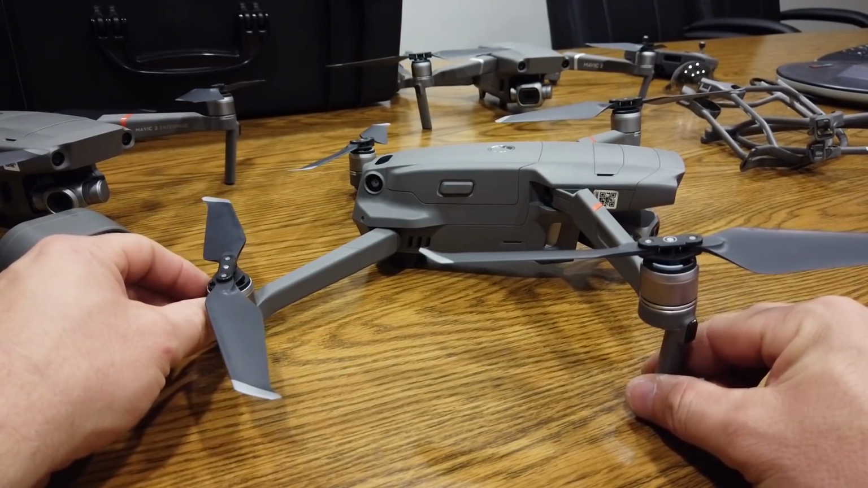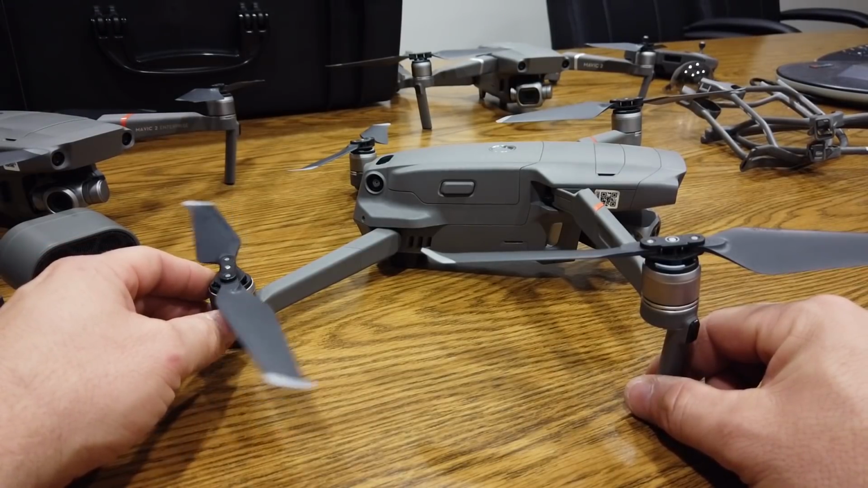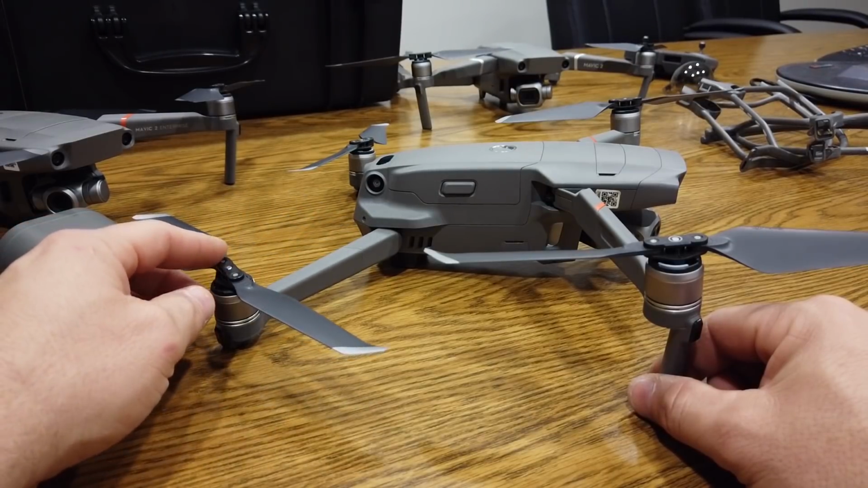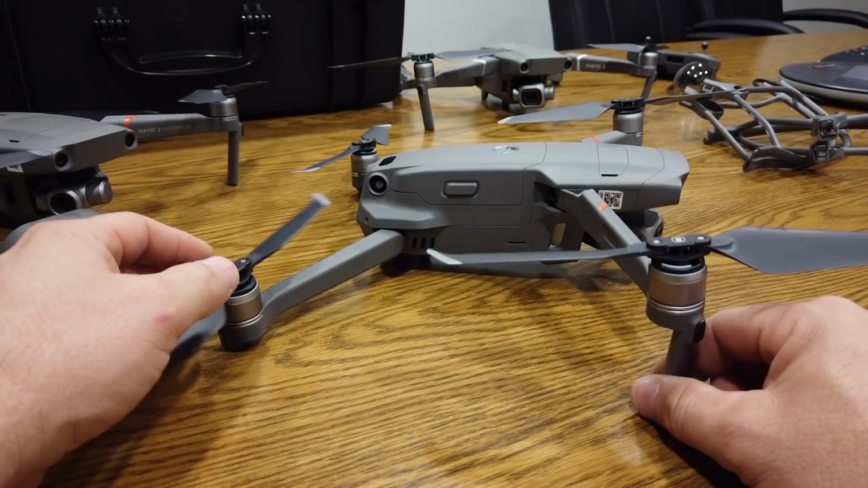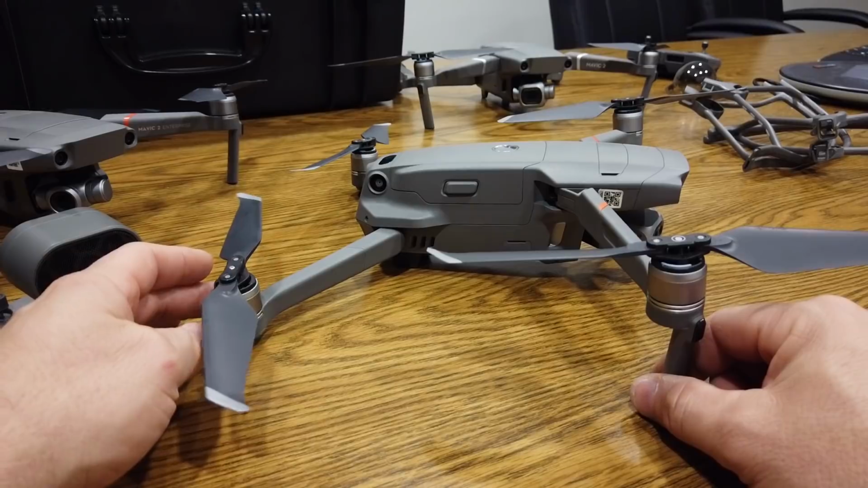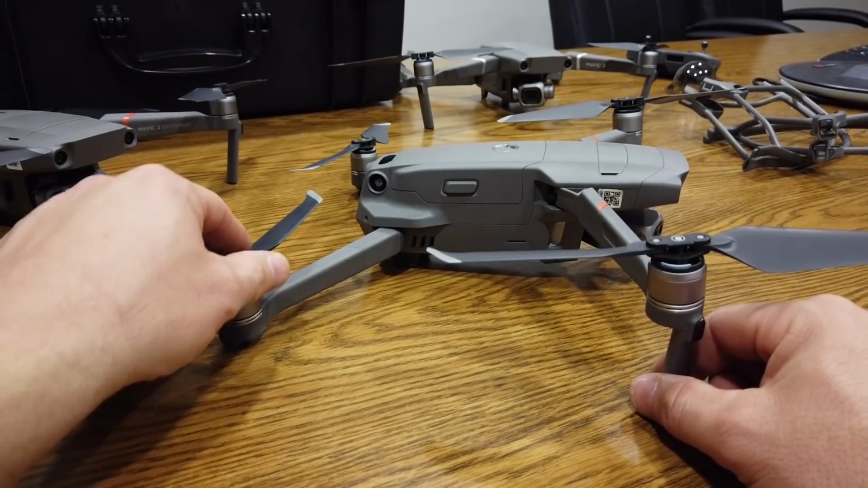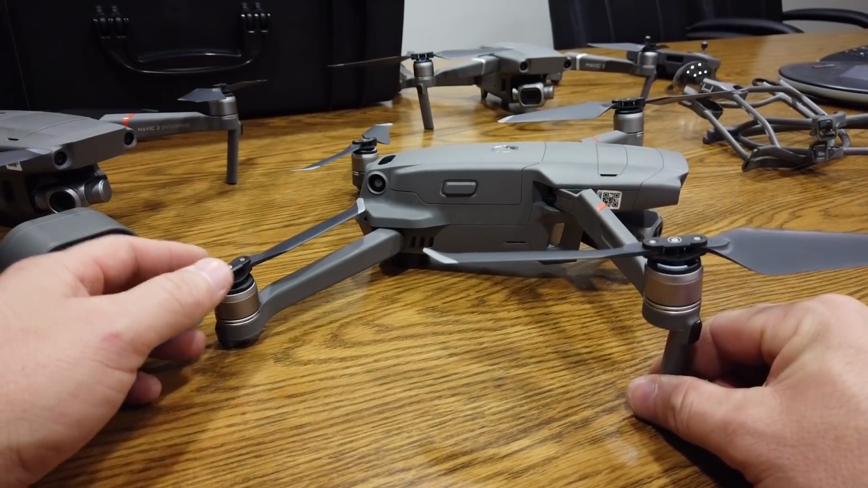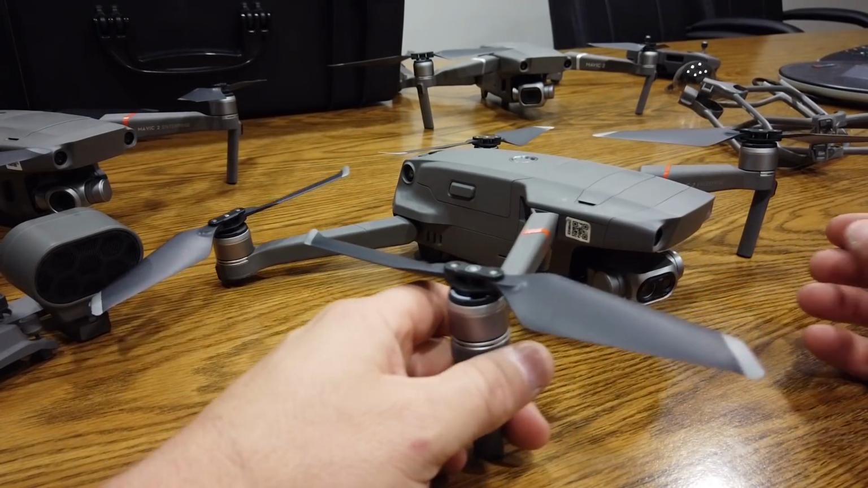I think the best way to deploy this on a search and rescue would be to point it nadir with the camera straight down, put it on a pre-flight grid, and just watch for any kind of, maybe dial in an isotherm and see what you can see, but also use the loudspeaker. That's probably going to be your biggest advantage on that. You know, communicate with your missing person, try to get them to move or to move towards you or just to react at all.